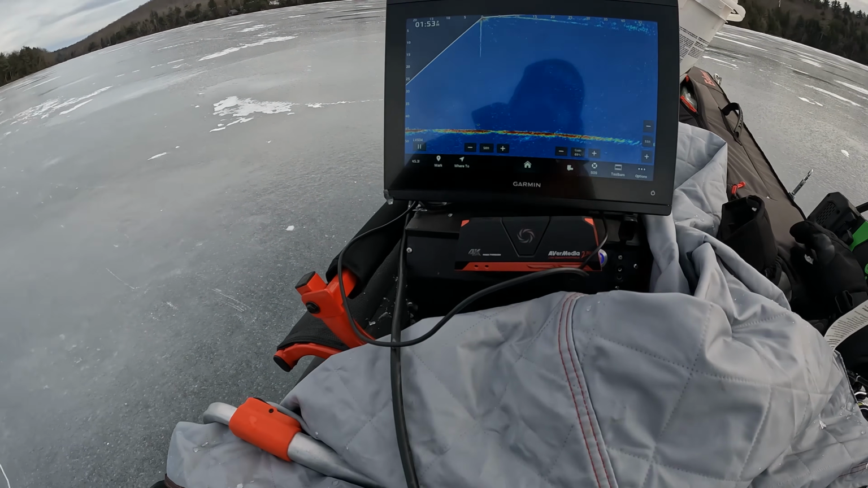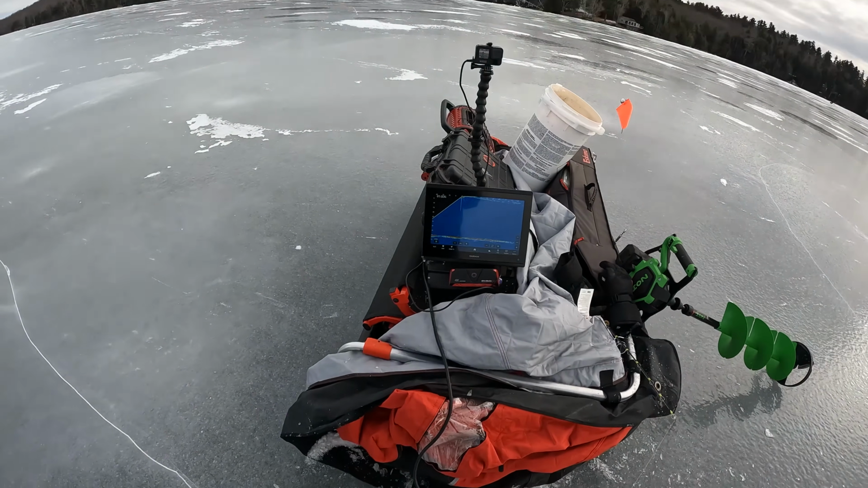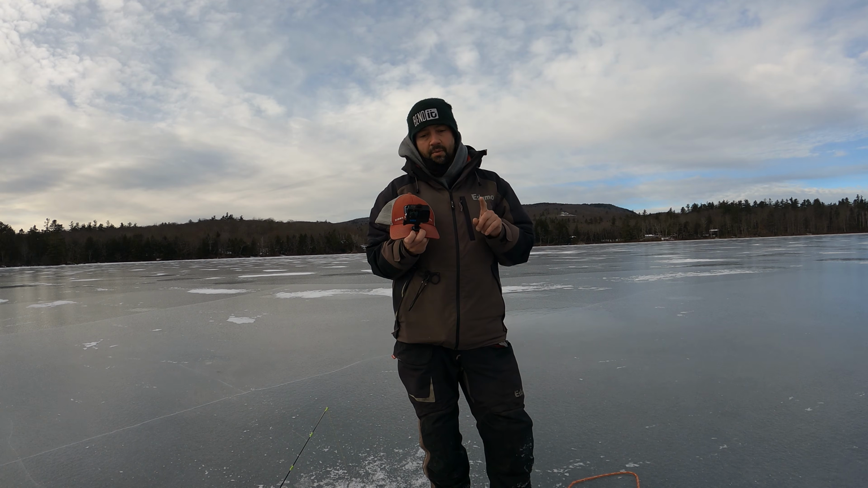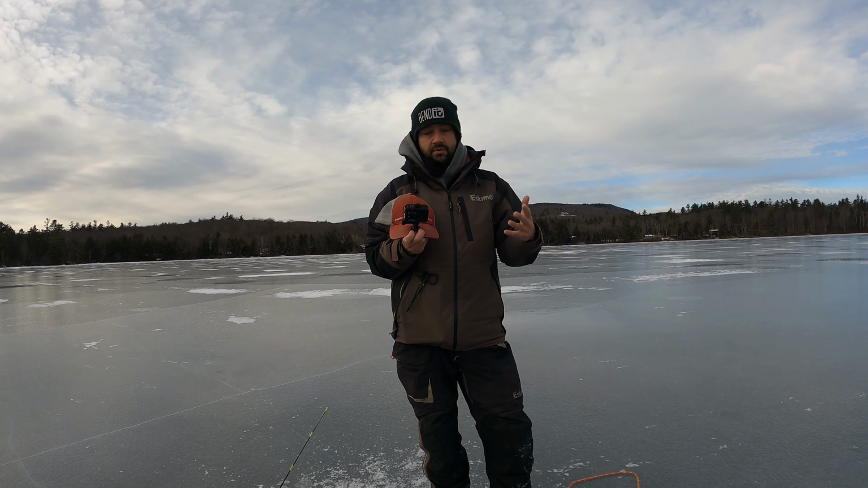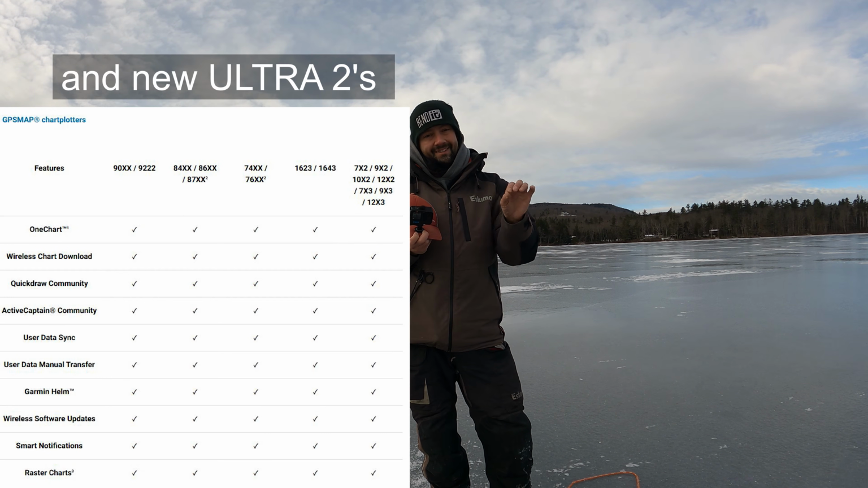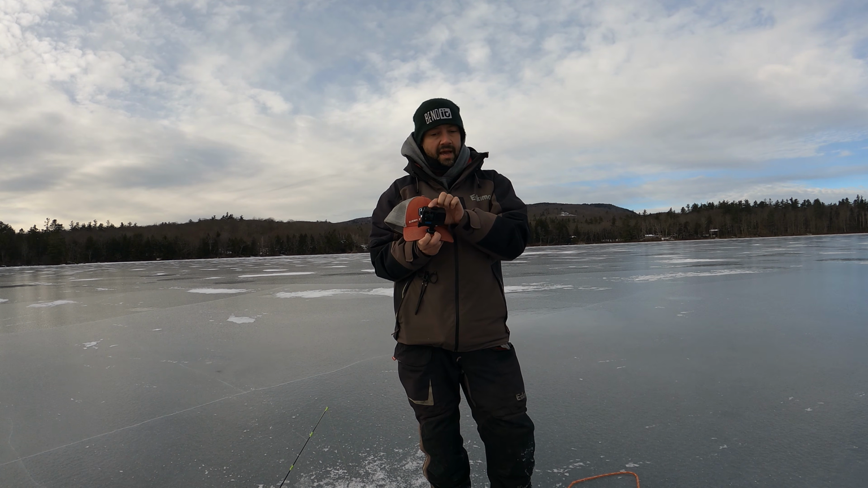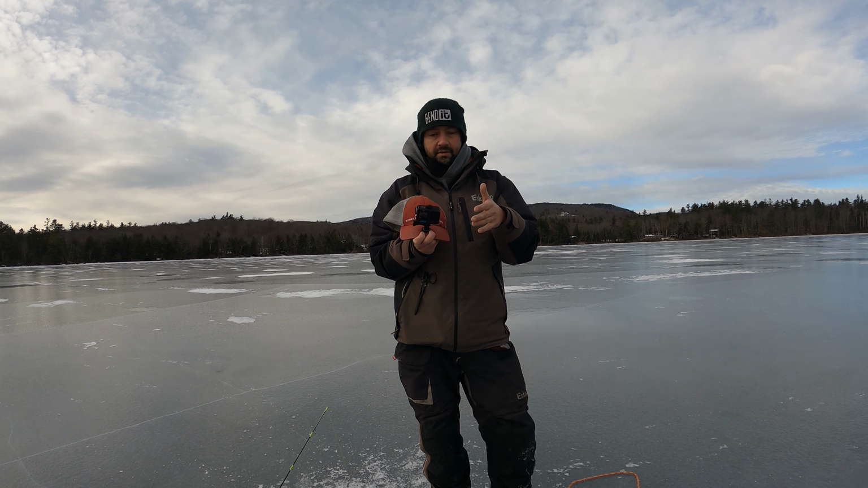The other way to do it is if you have the Echo Map Ultra 2, the 12-inch one that just came out last year, or any of the GPS models that have ActiveCaptain Helm, which I'm going to show you right now. You can also record that way. It's a little laggy, but you just have to match it up later in editing.